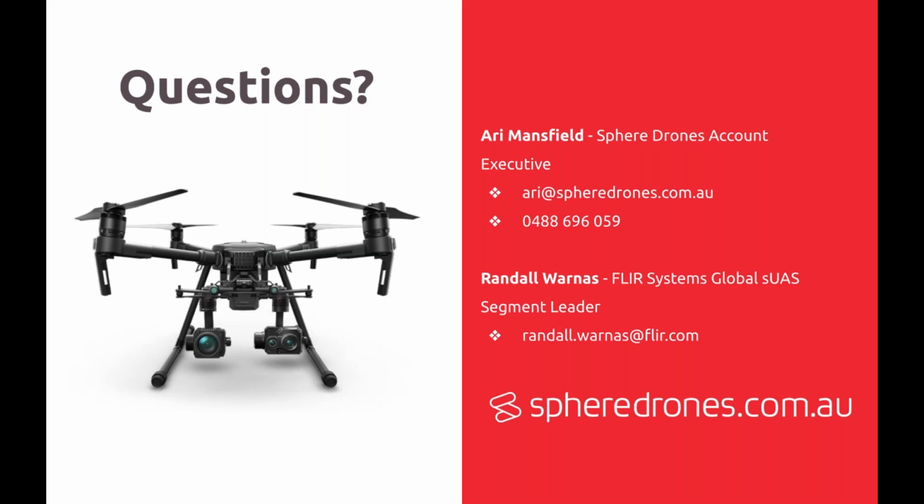We have drone agnostic cameras like the FLIR Vue Pro, which has been around for 4 years or so, and it's tried and true, tested on so many things. But if you have a Phantom 2, Phantom 3, Phantom 4 that you want to get thermal imaging capabilities on, you can buy a FLIR Vue Pro and integrate it onto those airframes, because it's not going to feed through the DJI Go app or anything like that.